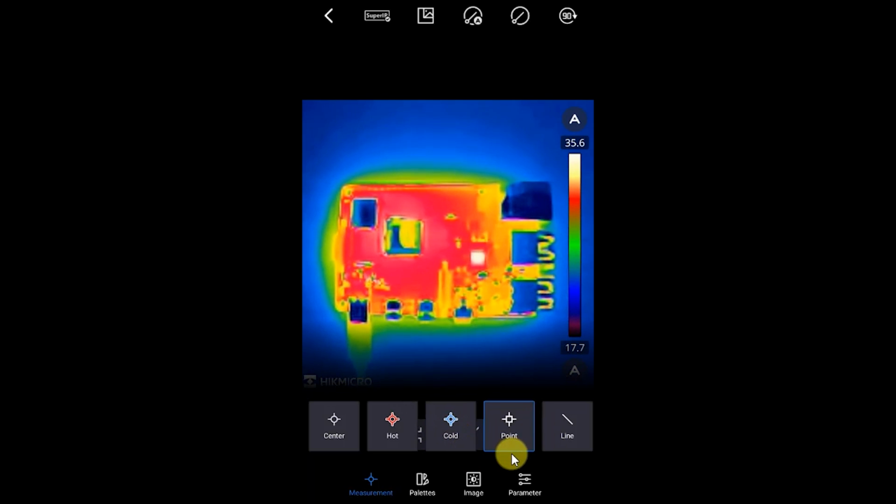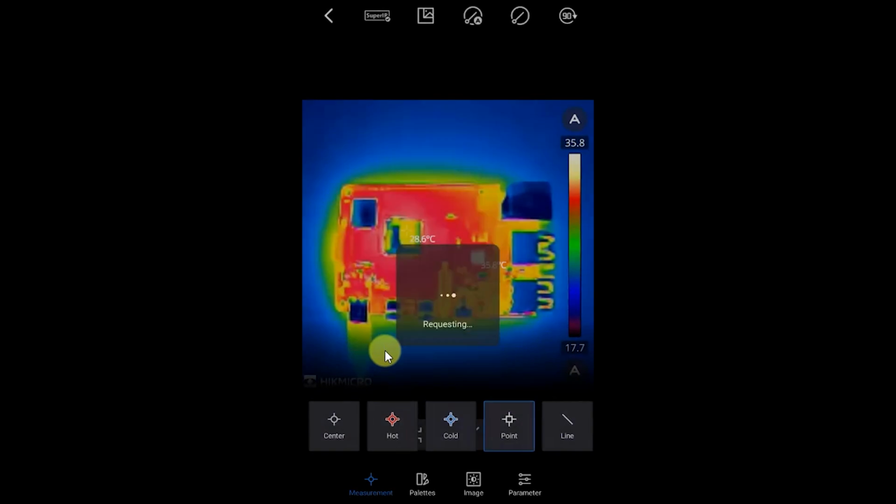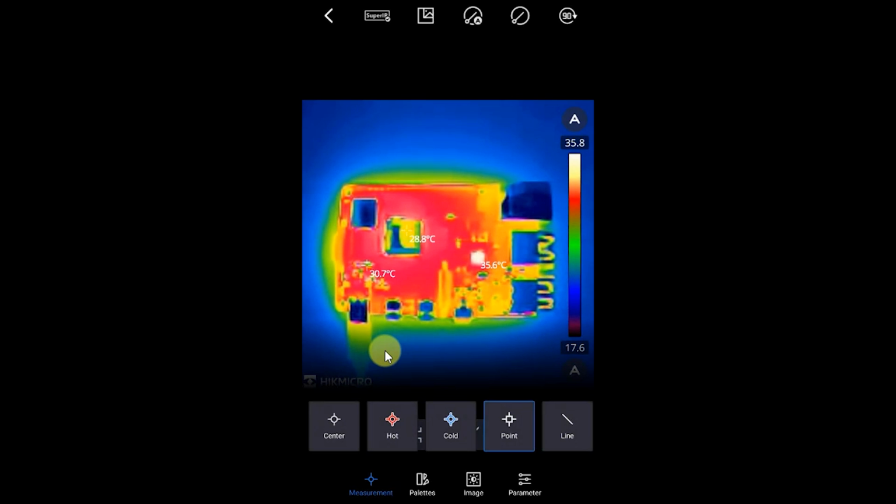We can then, of course, measure specific points. So if I click on the point one here, I can drop little measurement points onto my device, and I can use a number of those around here. So I could set a number of measurement points which would be specific parts of my circuit, perhaps there might be some sort of resistors there which are getting a bit hot, or capacitors, or some of the integrated circuits. I want to just check the temperature on those.